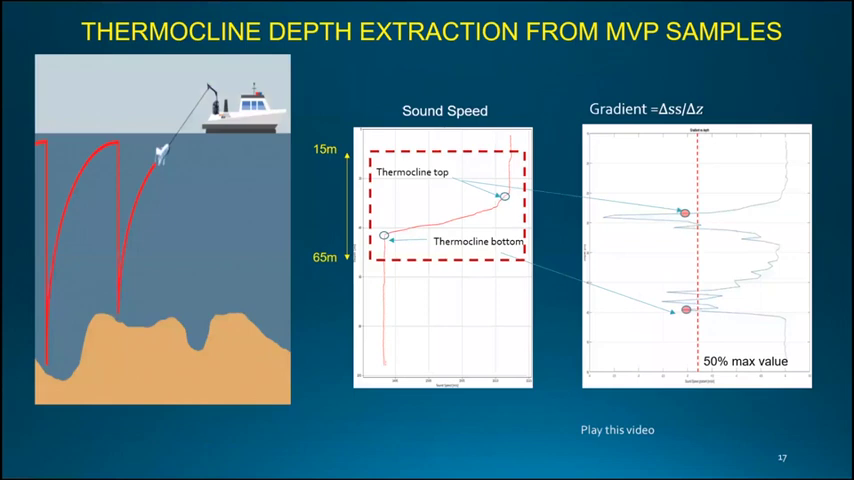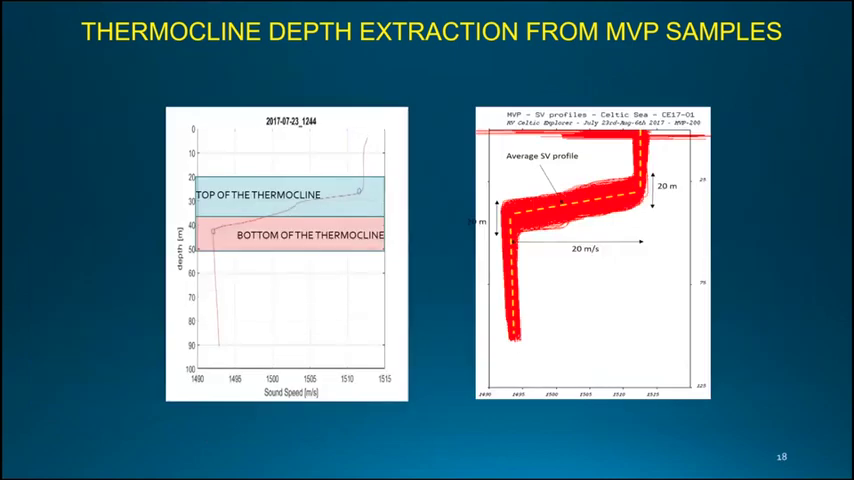So the next step was to extract the thermocline depth from the ground truth, which were our MVP samples. For that, we analyzed those 500 samples, and this is a sound speed structure in depth, and we computed within a threshold of between 15 and 65 meters depth. We computed the gradient, and we took the shallowest and deepest values that were higher than 50% of the maximum value within each MVP. You can see that in this animation.